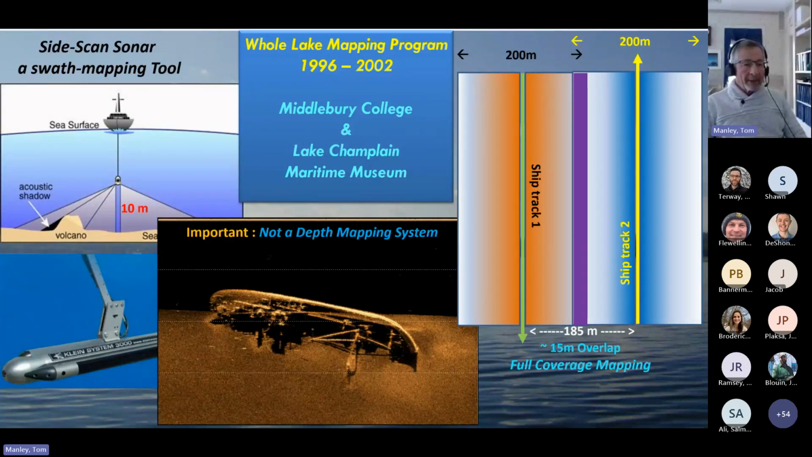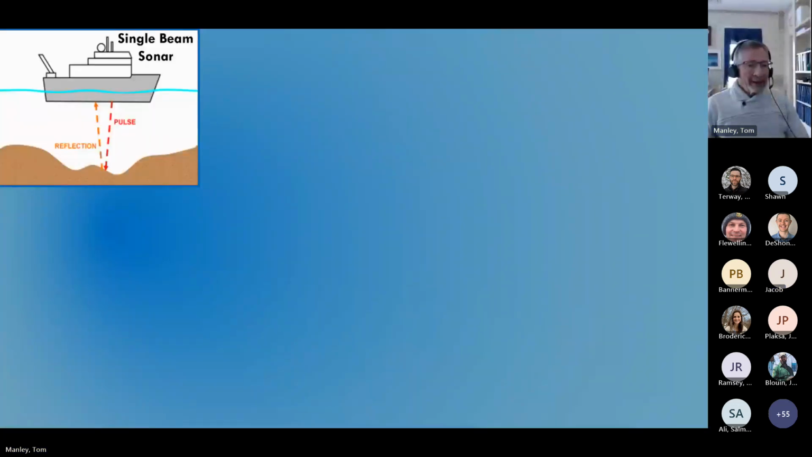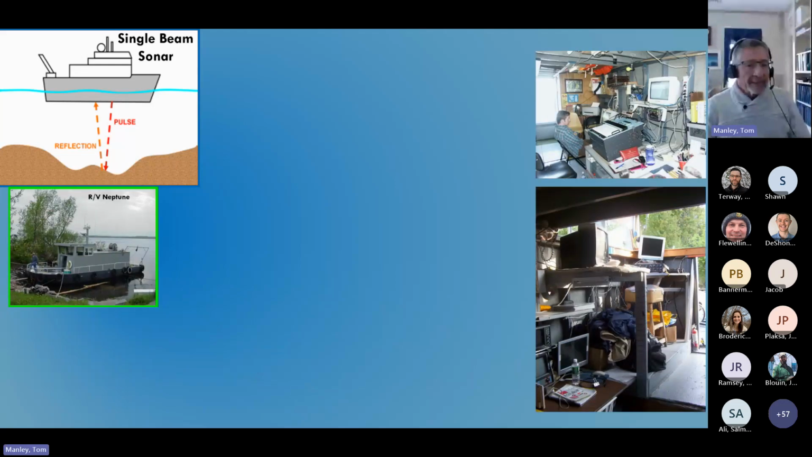So how is this program helpful in creating a new bathymetric map? The answer was in the use of the single beam echo sounders, often referred to as fish finders, on each of the 2 research vessels used in the program. The workhorse was the RV Neptune owned by Freddie Fiat. Rather antiquated by today's standard, but it nevertheless got the job done.